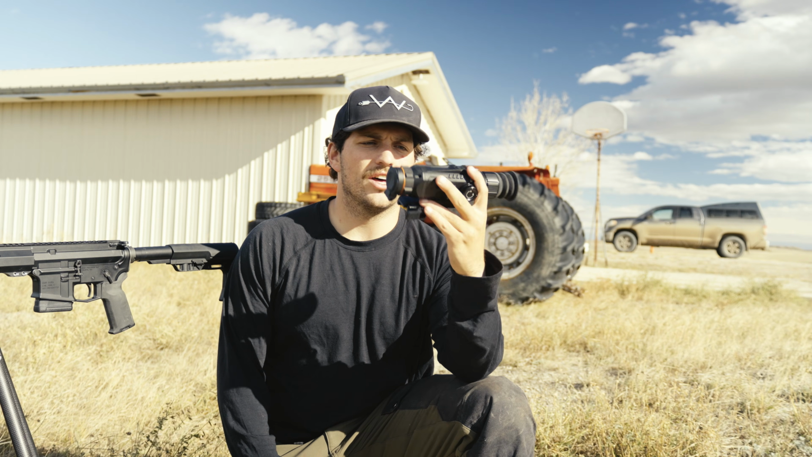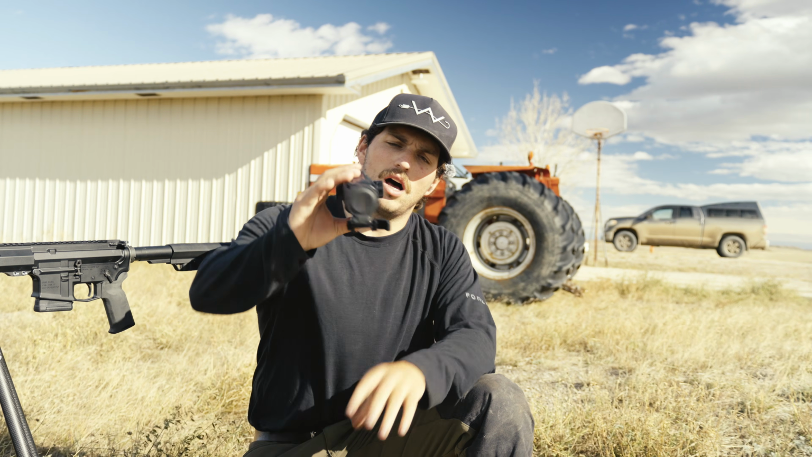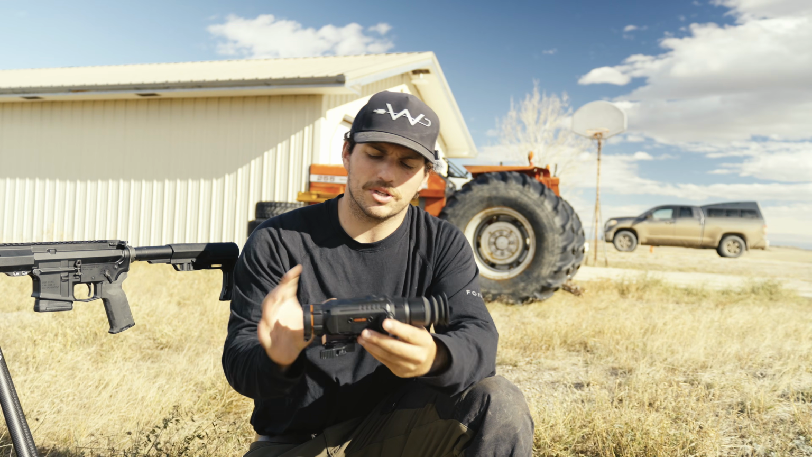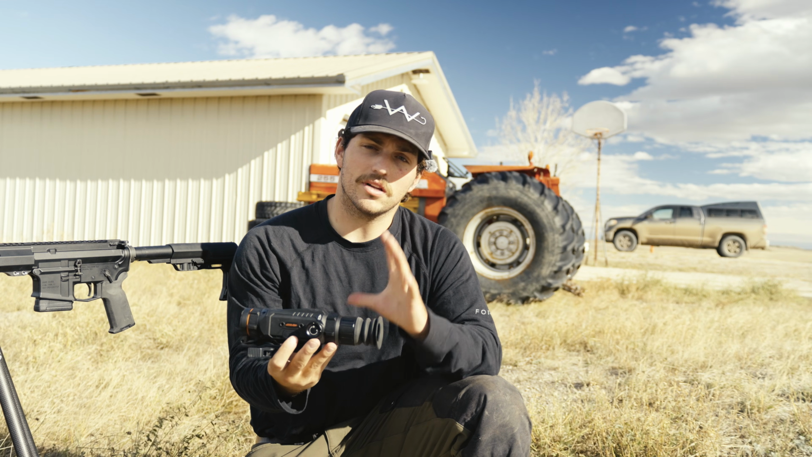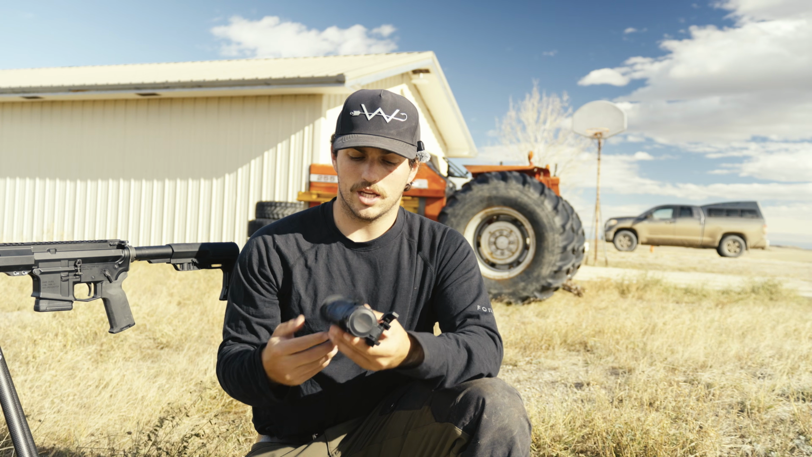So I just got a hold of this Athlon Cronus ATS Pro. It's a 25x250 pixel. It's got an external battery port, which is pretty cool. I haven't played around with it a lot. This is just my initial impressions of it and review. It's a good handheld scanner.